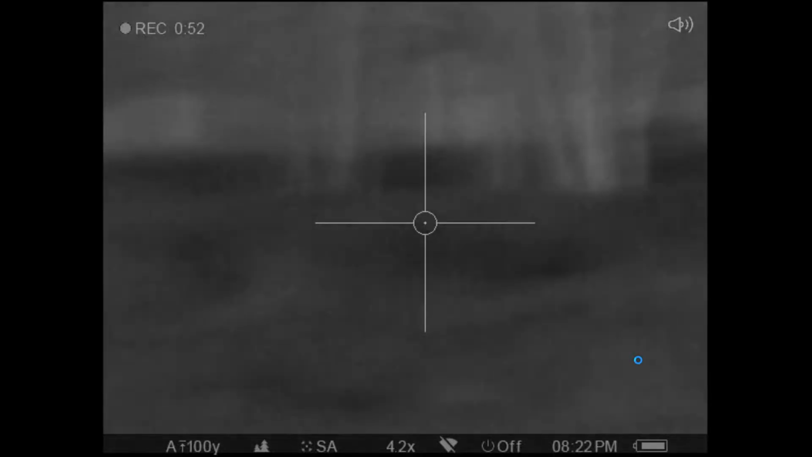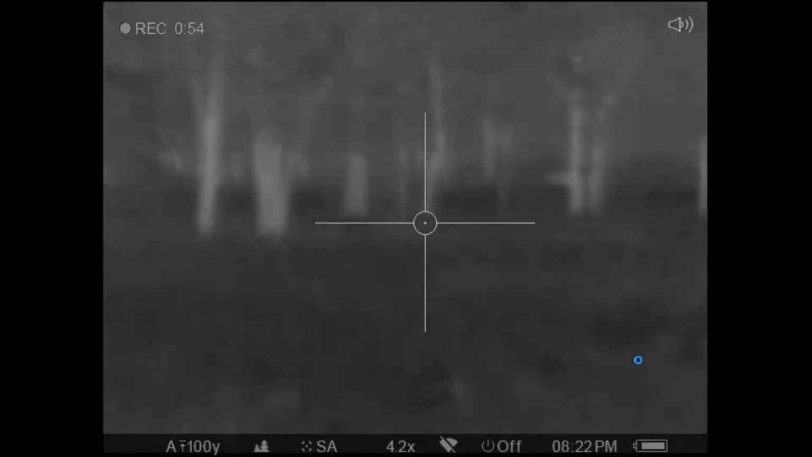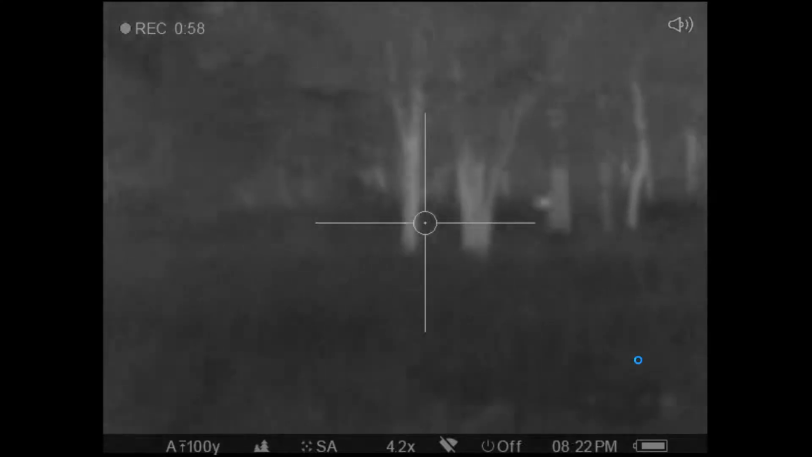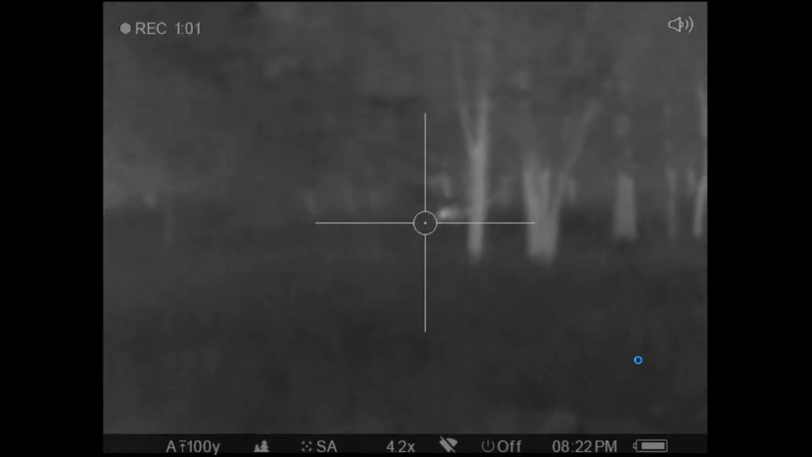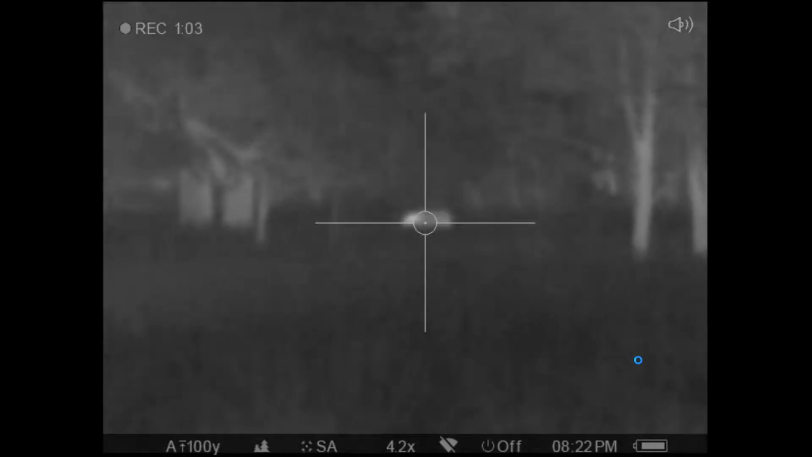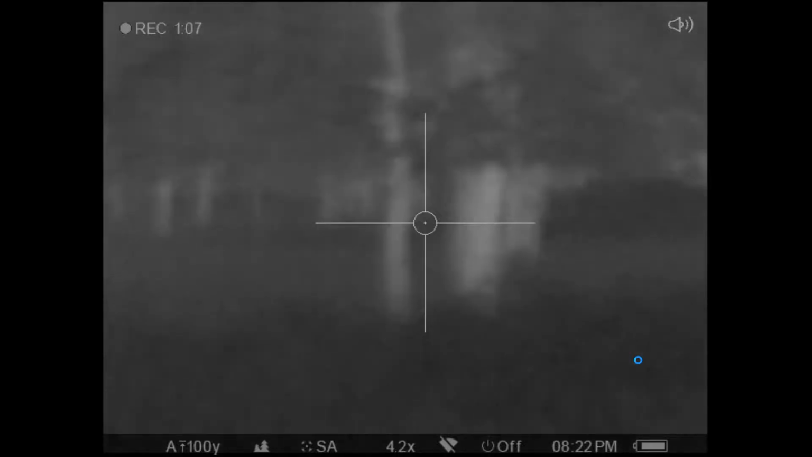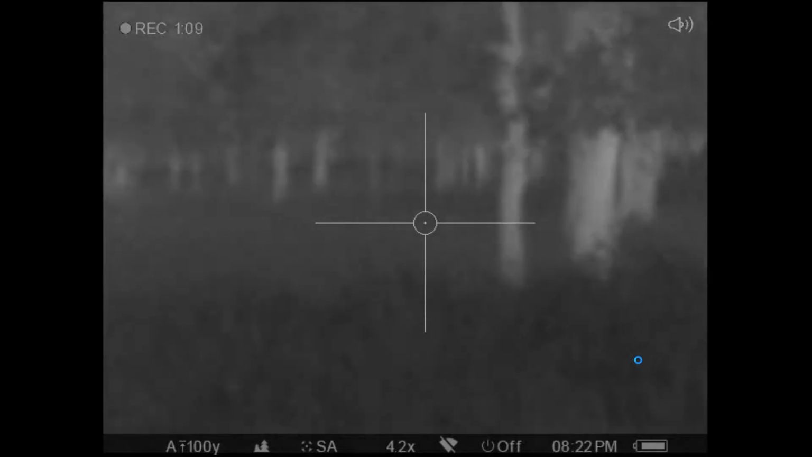Really thick. All right, there's my hog. That's probably the one that run. I should have killed him right there. But you can tell they're in high weeds, kind of tough.